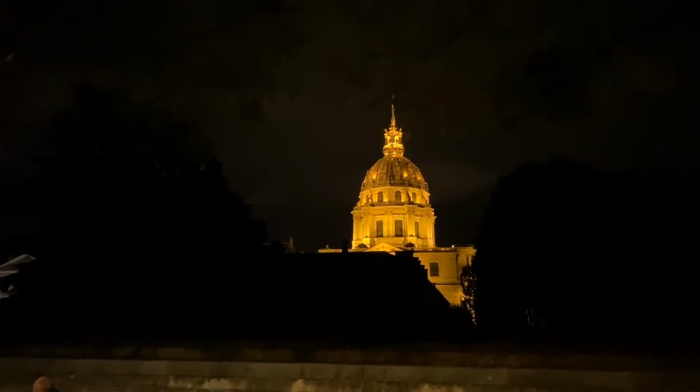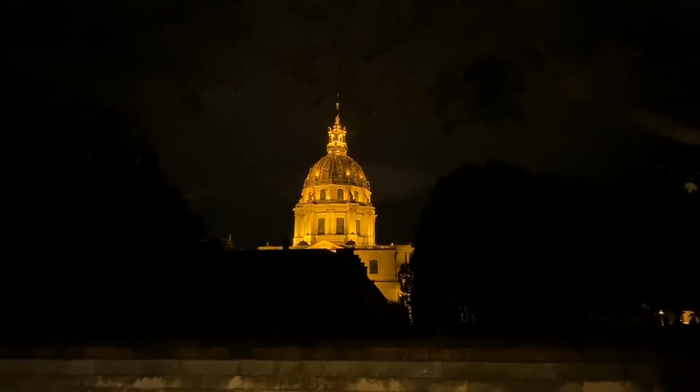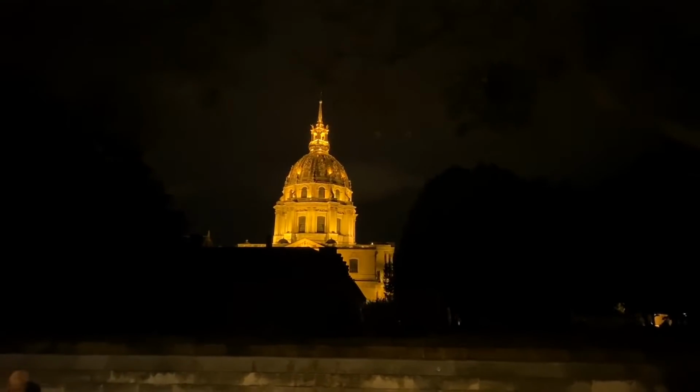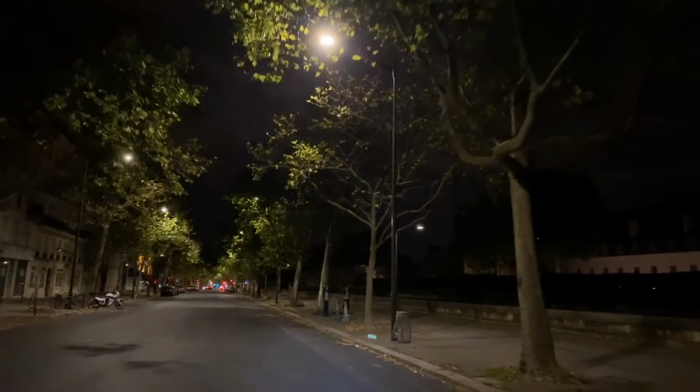There we go. So if you didn't already know, that's where Napoleon Bonaparte is interred. He has his tomb there. Maybe interred technically means that you're in the ground, you're in the terre. He's not in the ground per se, but that's where he is. What's left of him.